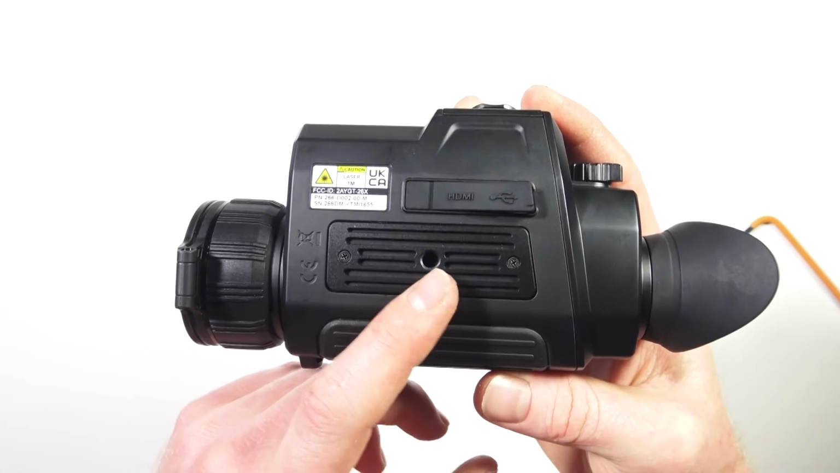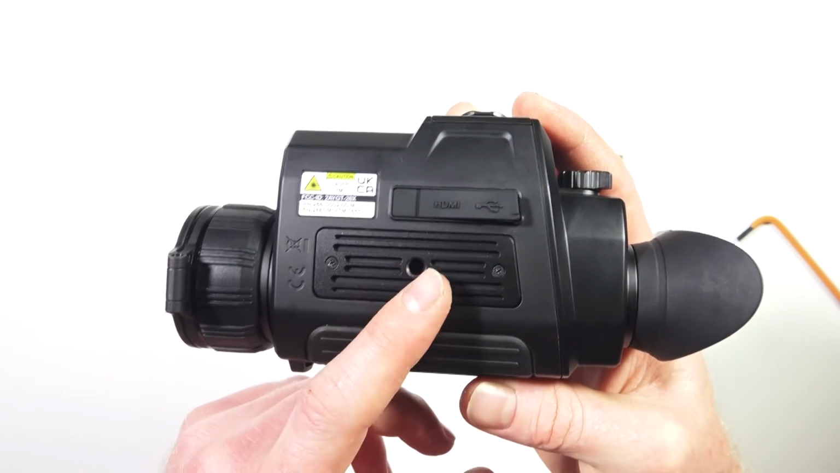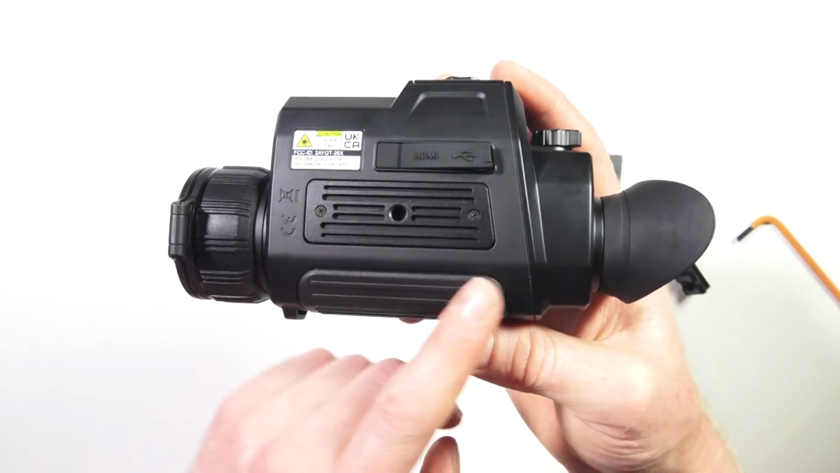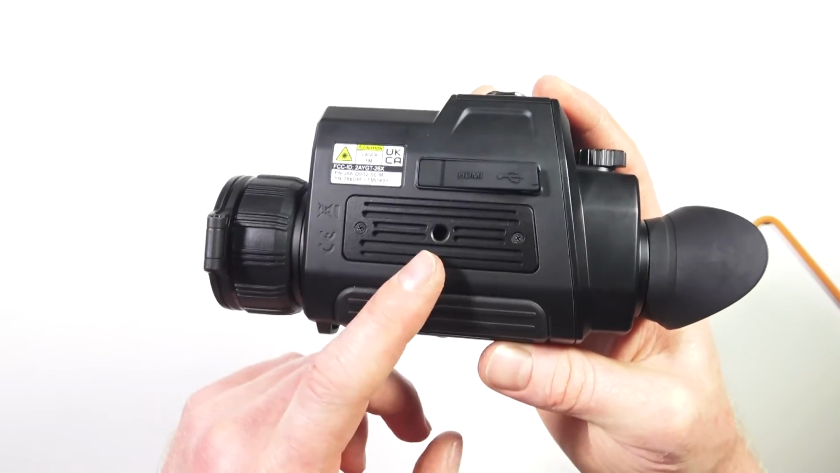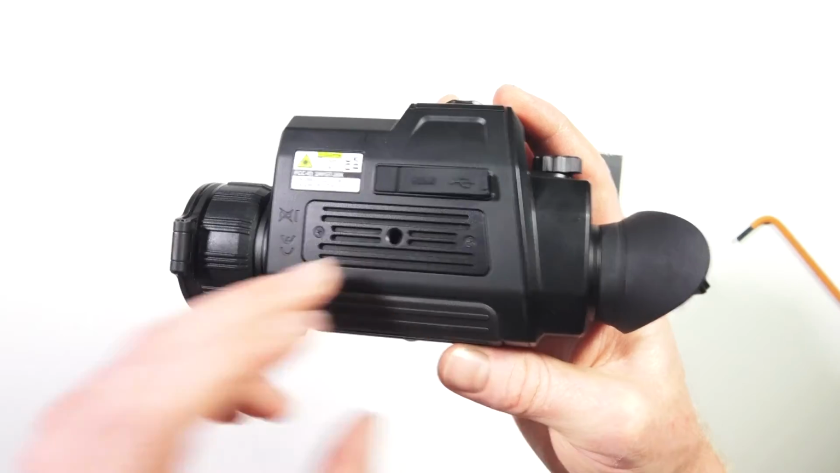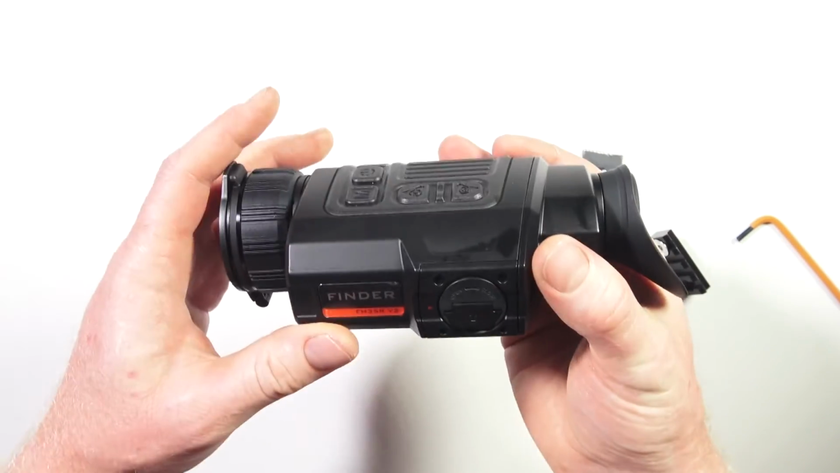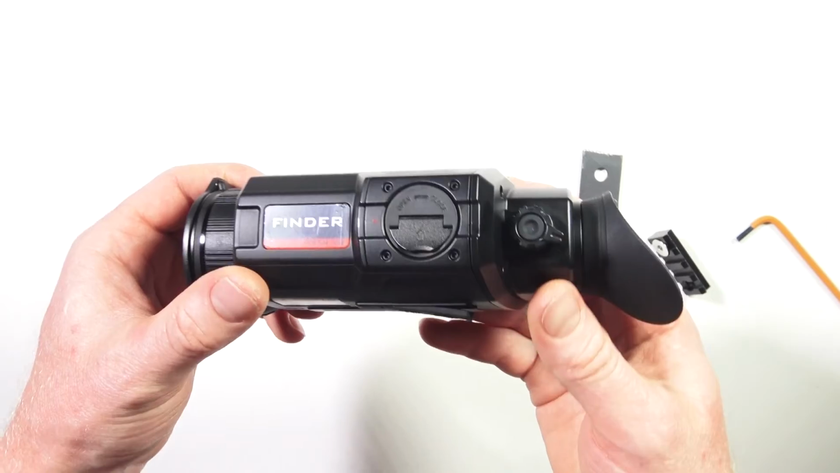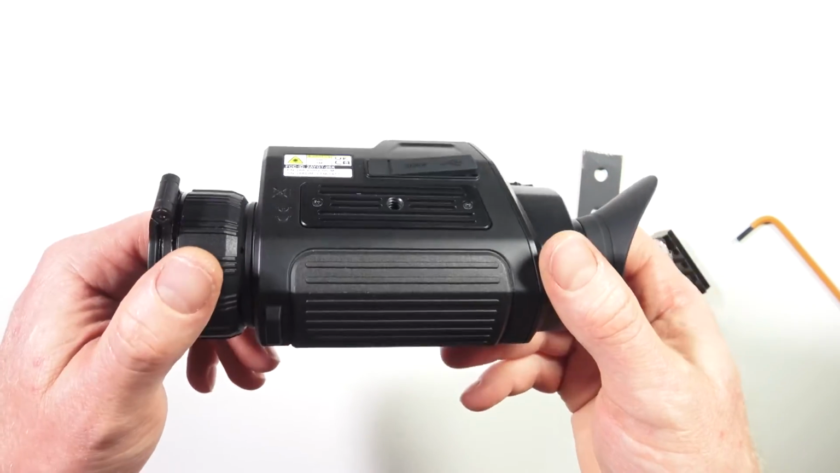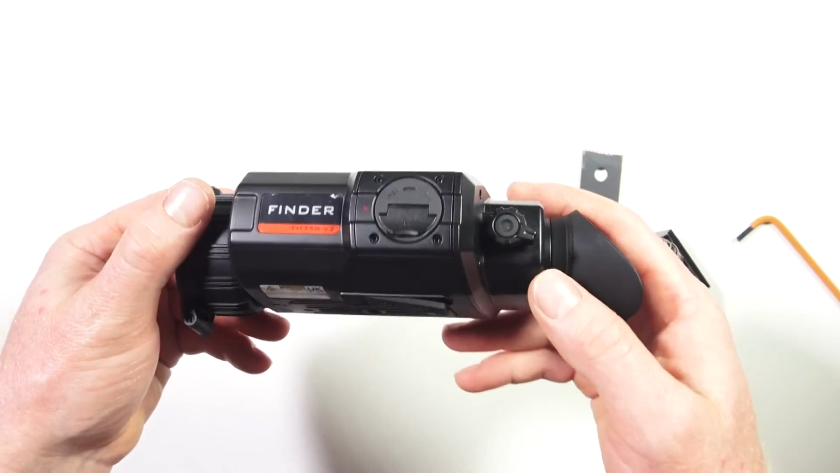A lot of thermals balance the weight of your mounting on just the one little bolt hole on about a 5-cent piece, because it's usually a curved device, where what I've always liked about the Finder is it's nice and flat and strong, and we've not had any issues with this bracket. Out of all the thermals we've sold, this is probably one of the most reliable ones for remote mounting. And with the new sensor, we're quite confident it's going to be a really solid unit for remote mounting.